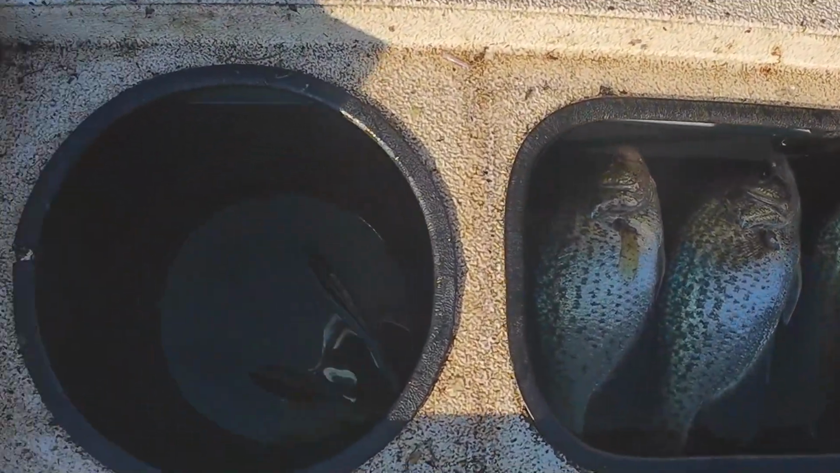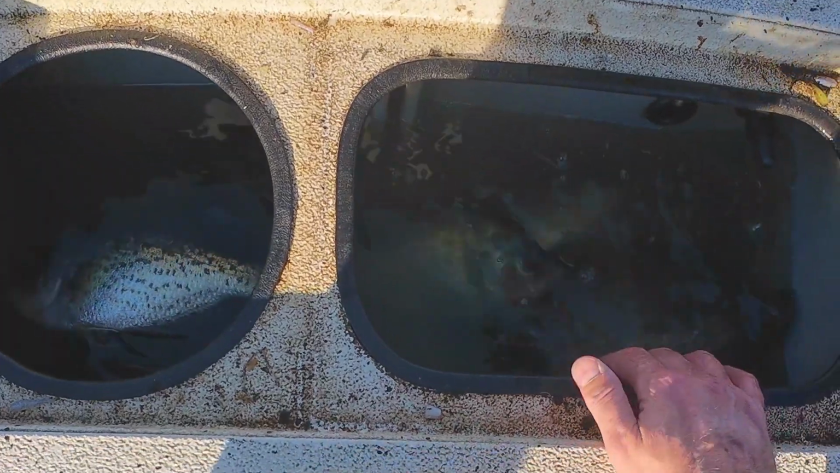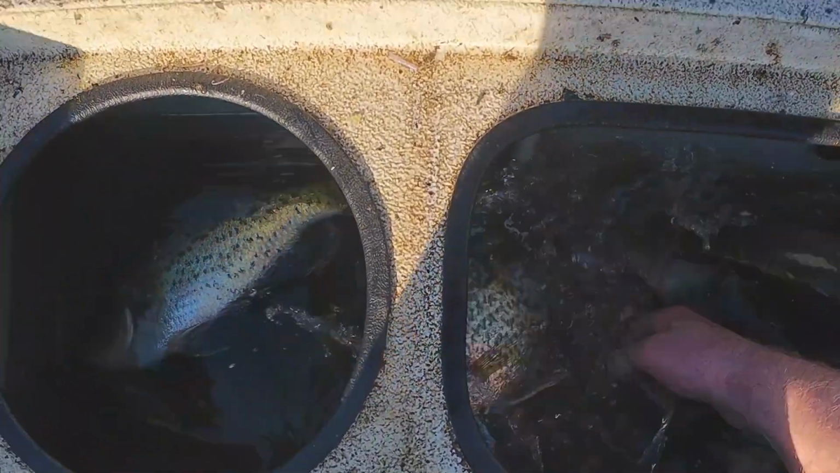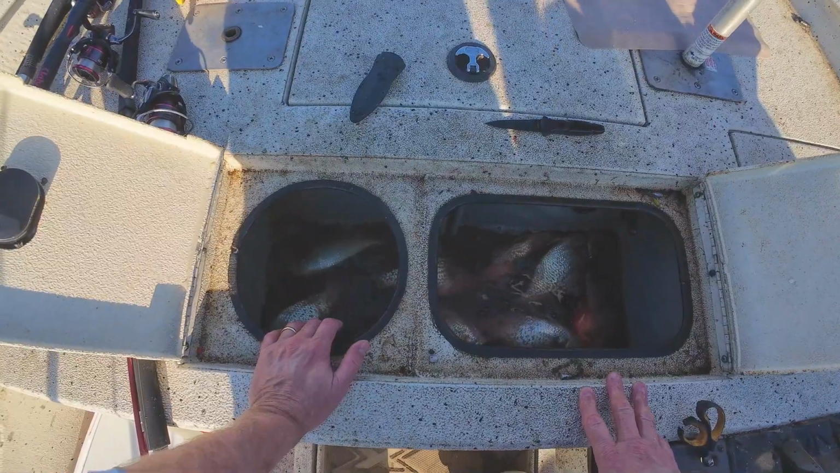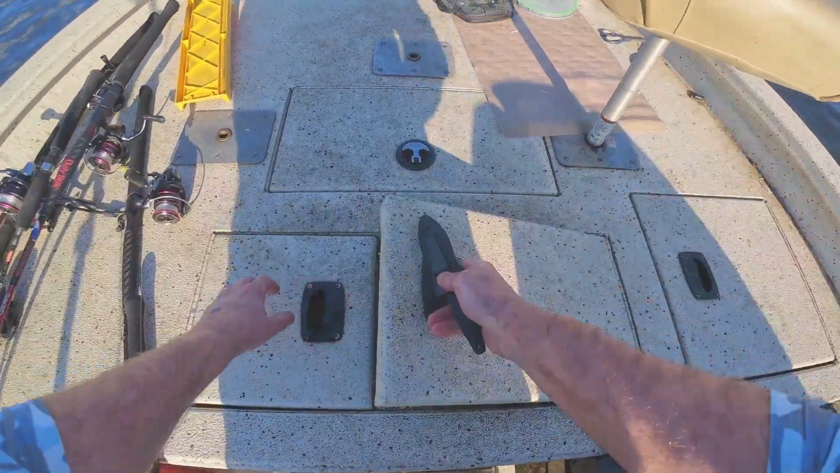All right, there's 10 keepers in there. Got a bunch. Caught 13, let go. Couple good ones over 14 inches long.